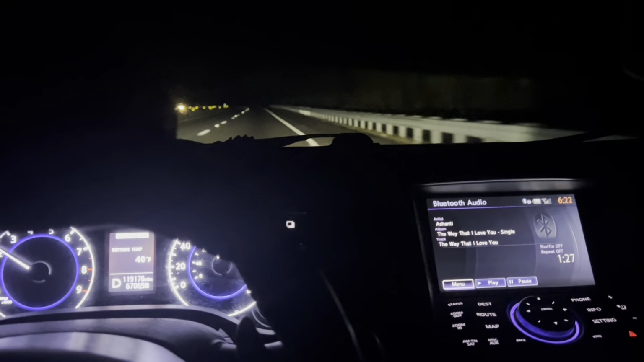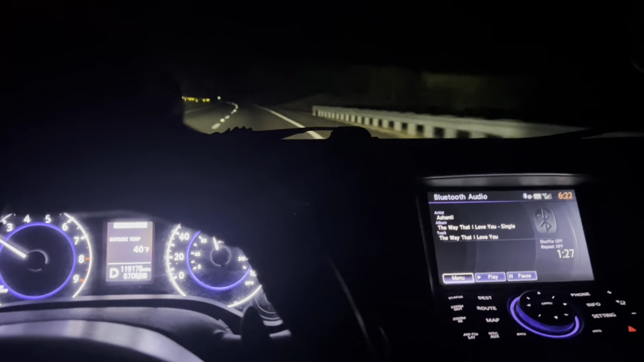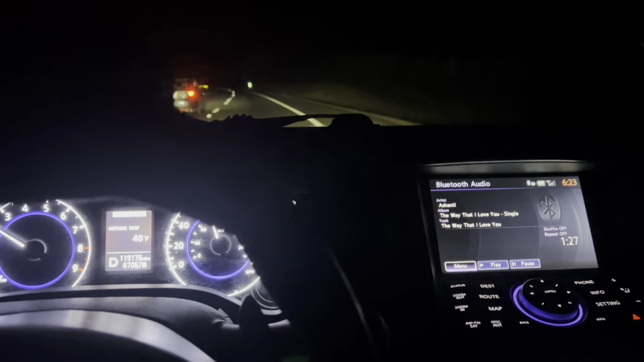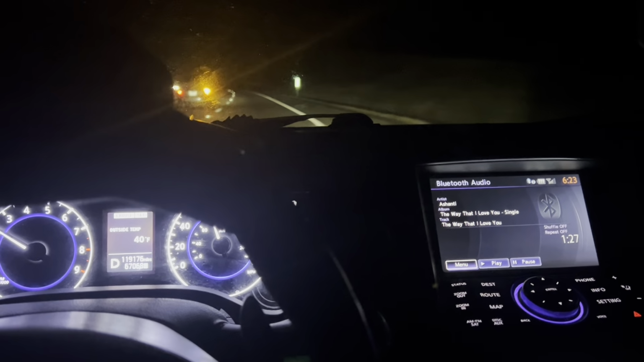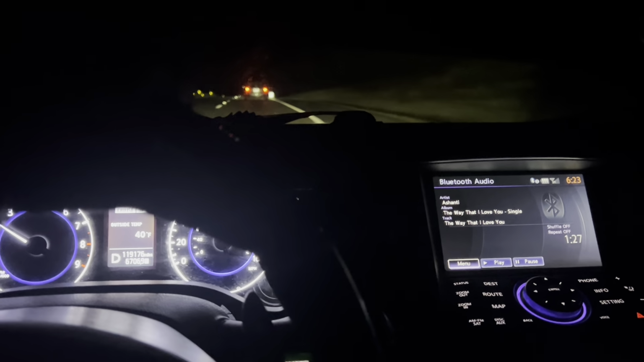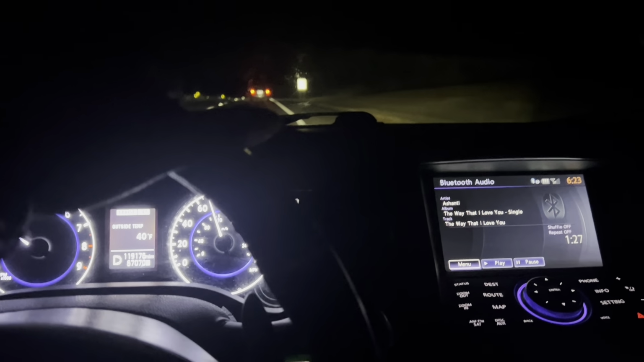But I may add ambient lighting in here, just to give it a different feel. I'm gonna look into that. But yeah, I definitely would say I wish it had Apple CarPlay. I wish that it had some type of ambient lighting, because again, in here it's very dark.